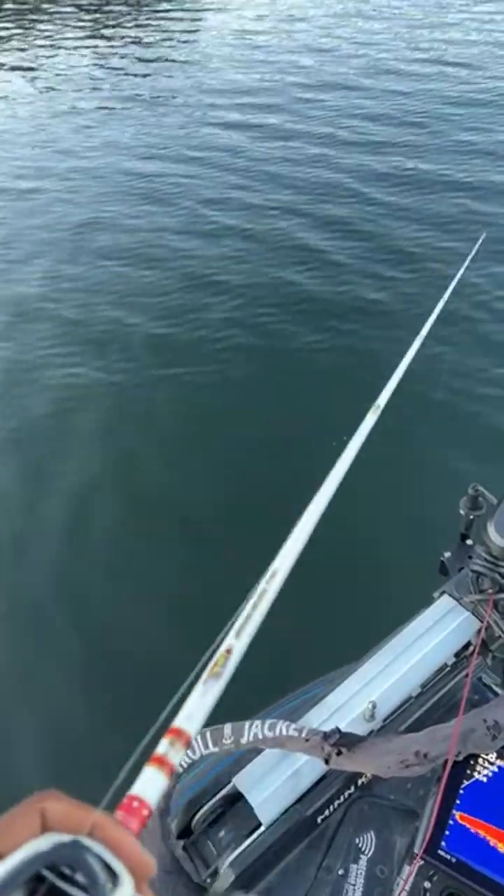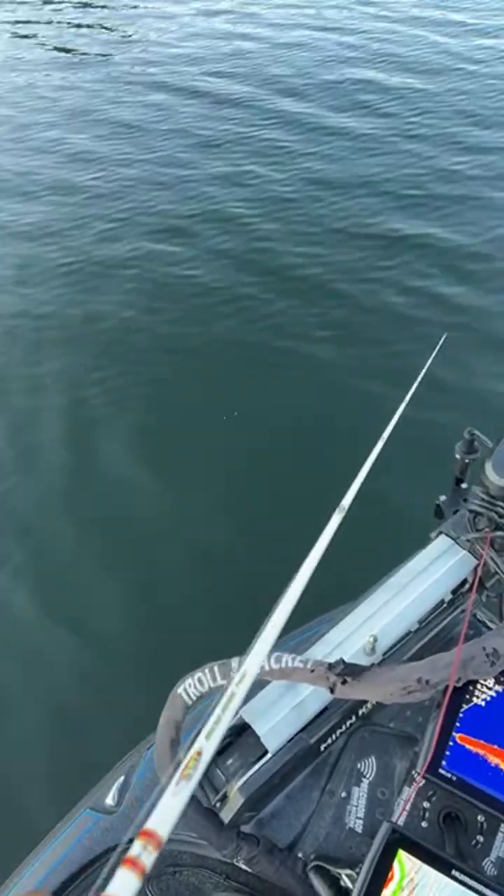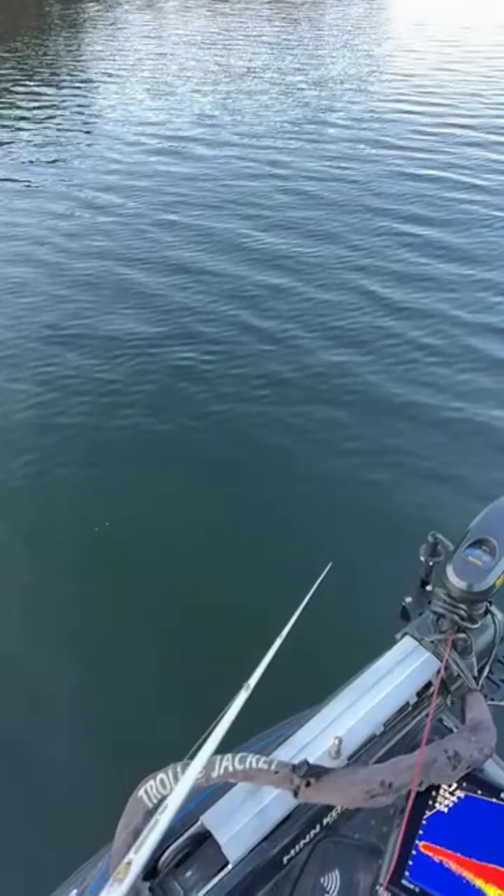Yeah, that was a pretty good catch right there. Put up more of a fight than I guess what it normally would have. So there's some more fish sitting right down there underneath that spoon, guys. We're sitting in about 30 feet of water where these fish are at, so we're going to go ahead and spot lock right here.